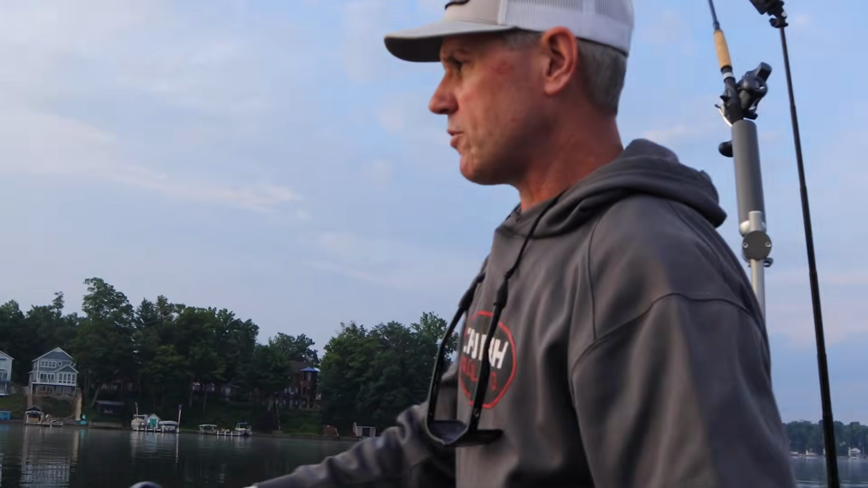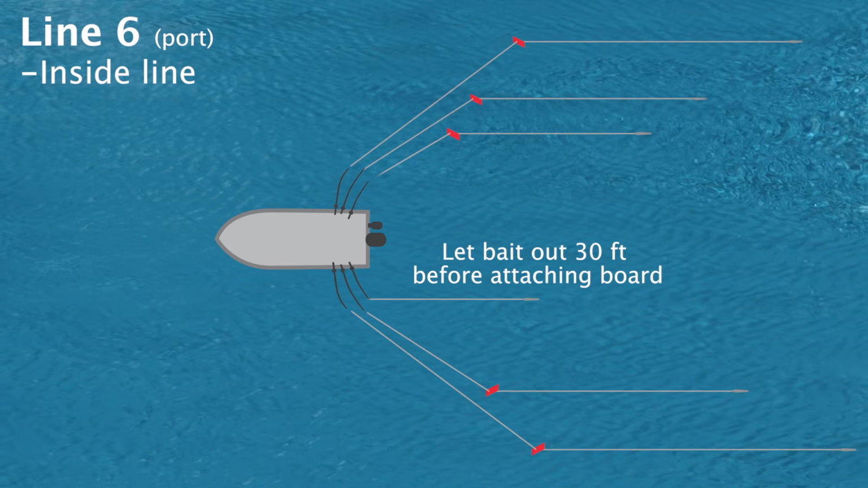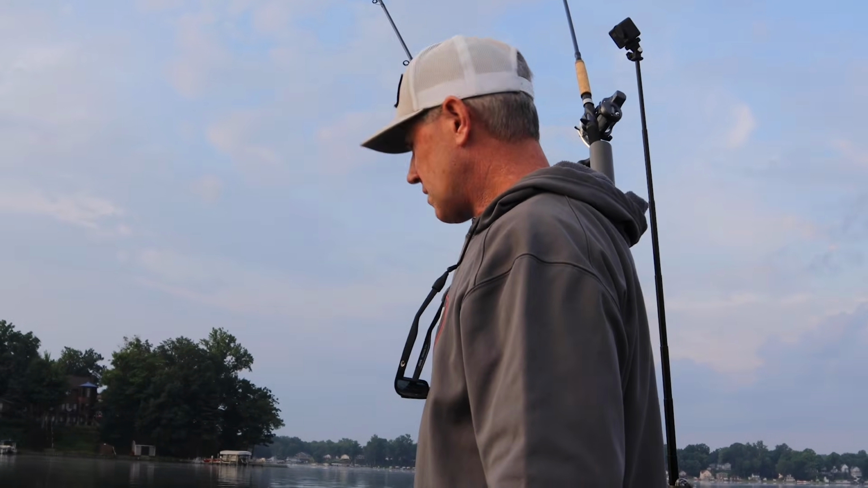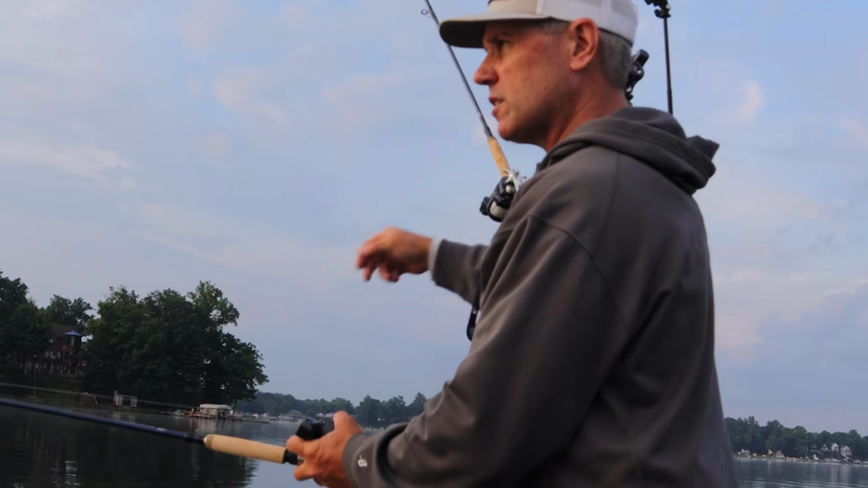So this will be a 30-foot lead. And as I'm running this one, I'll keep an eye on that second board. It's going to be pretty close there.